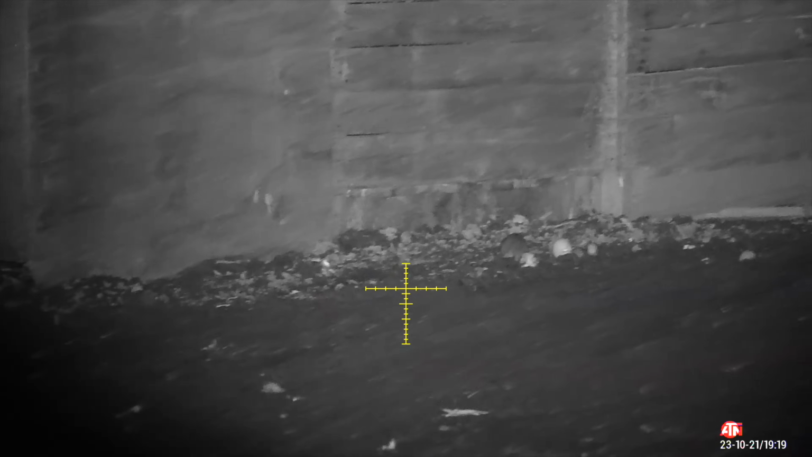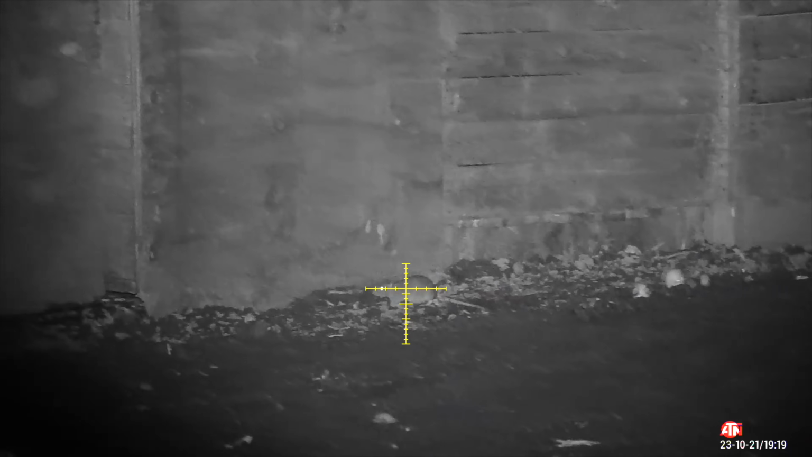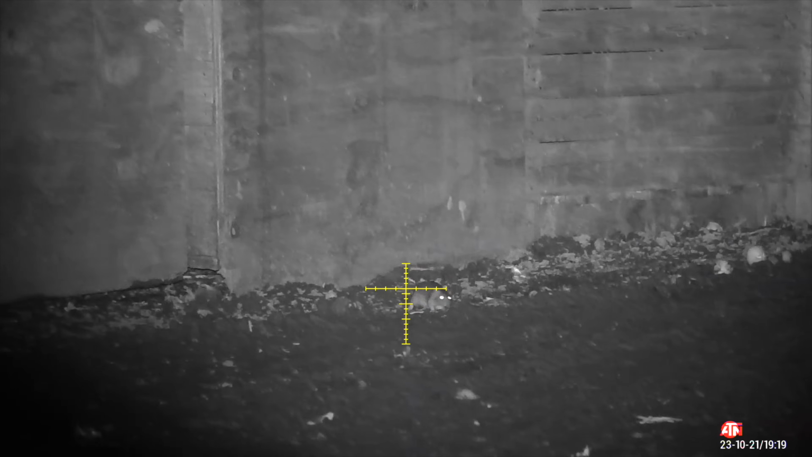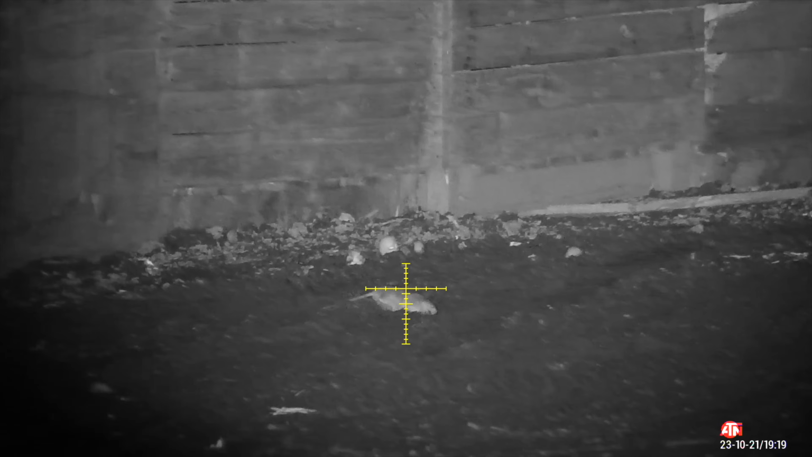This one here lured me into a false sense of security, thinking I'd actually nailed it. Oh, hang on. But no, it needed a second one. I actually took this one while it was still moving, so the follow-up shot was actually more pleasing than the first, I think.